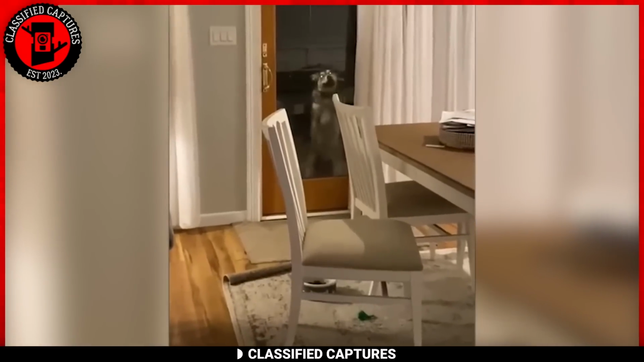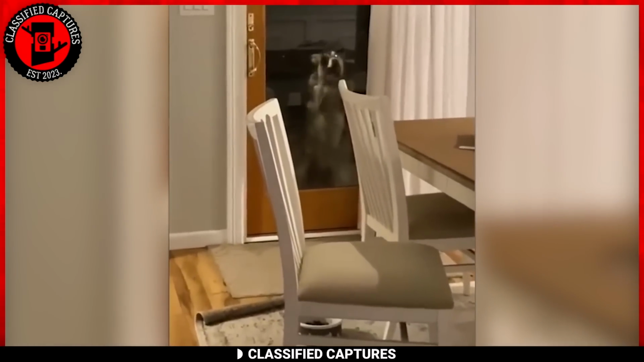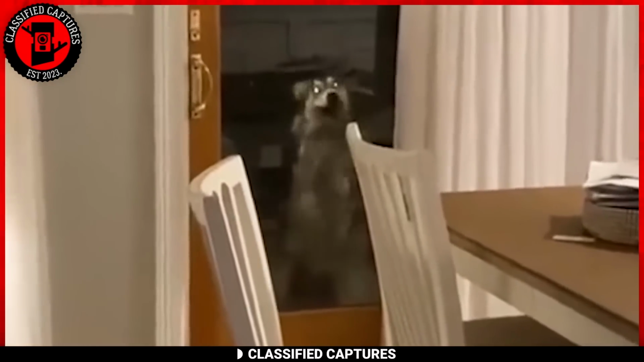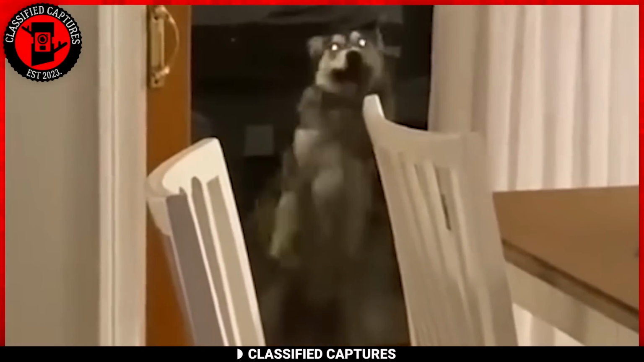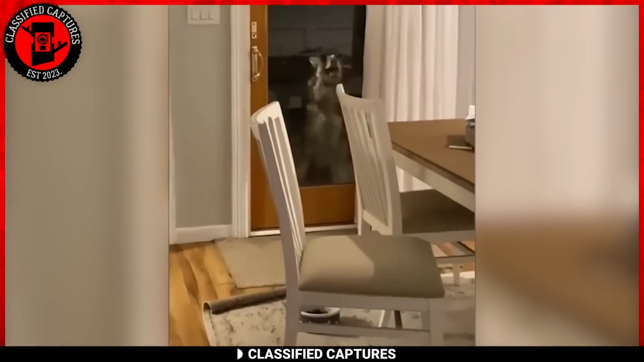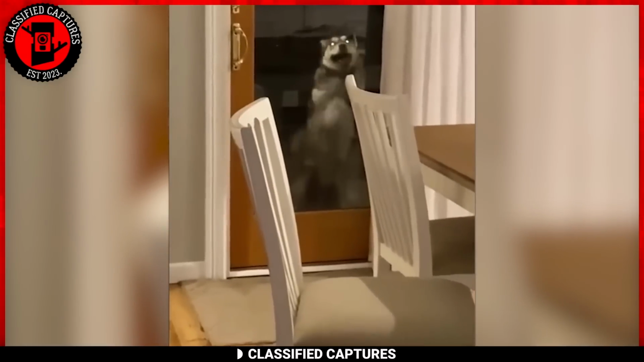This footage looks like a cute dog trying to get into his home, right? Would you believe me if I told you that the owner who recorded the footage stated that the dog was already inside the house? So if the dog is already in the house, how could there be another that looks exactly like it trying to break into the house?